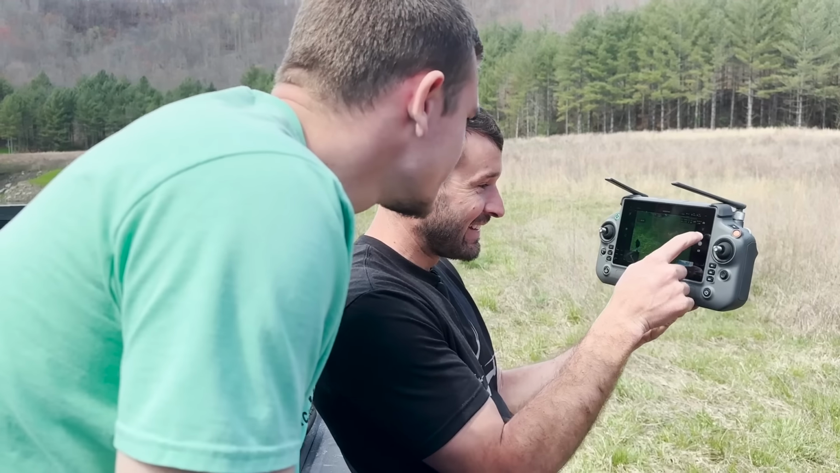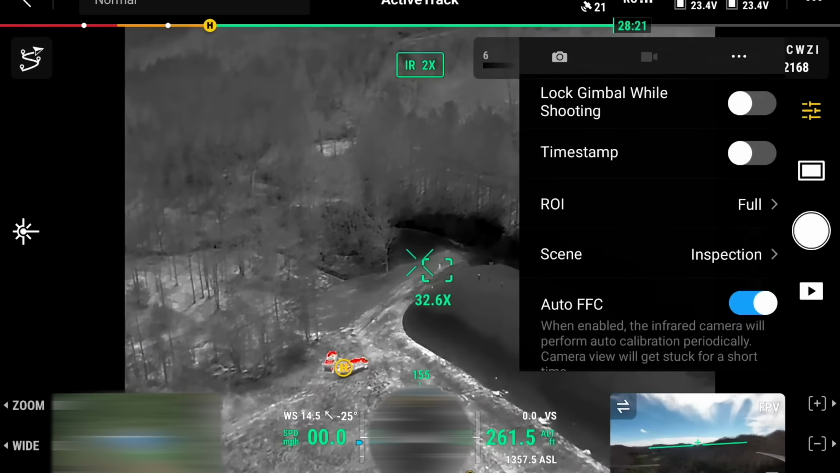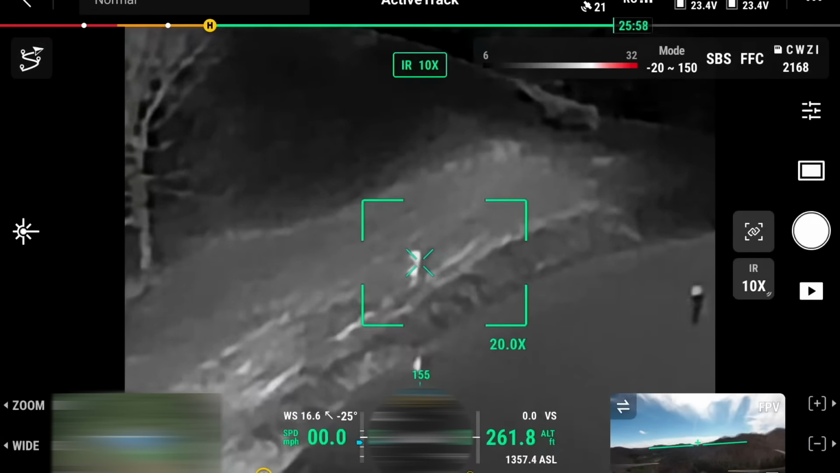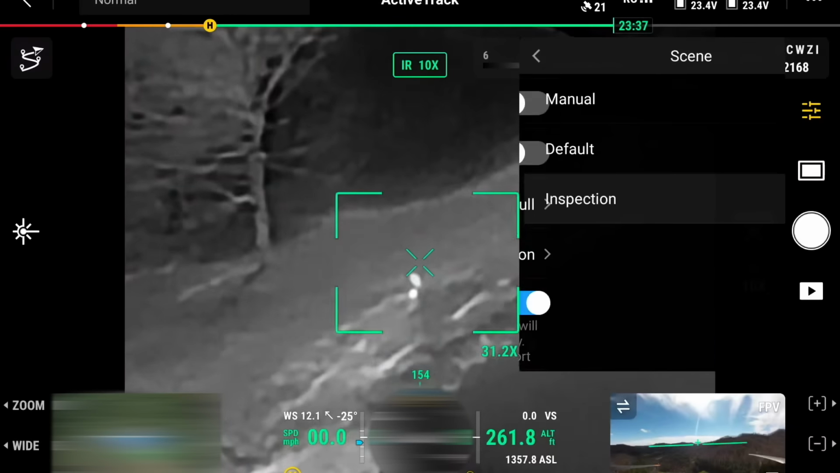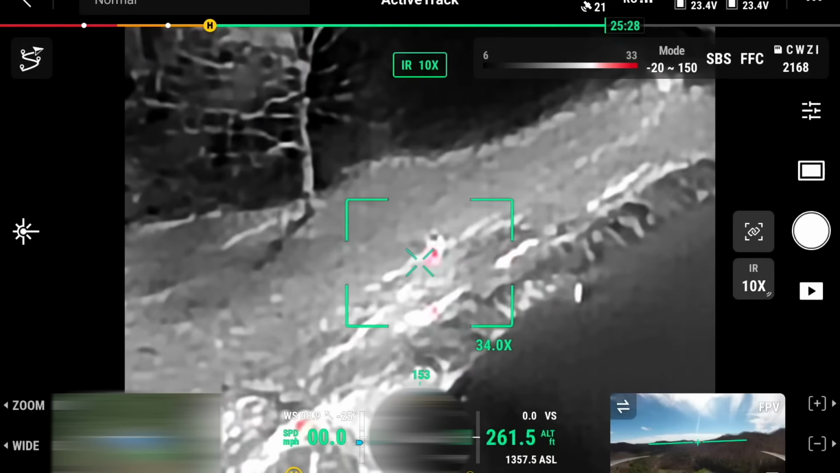Let's see what the thermal looks like. Can you zoom in on thermal? You can, but it's digital zoom. So right here, you see that? It doesn't do as much good. Now, if I go to default on him, he will probably show up better because he's in the shadow. You see how he turned red?